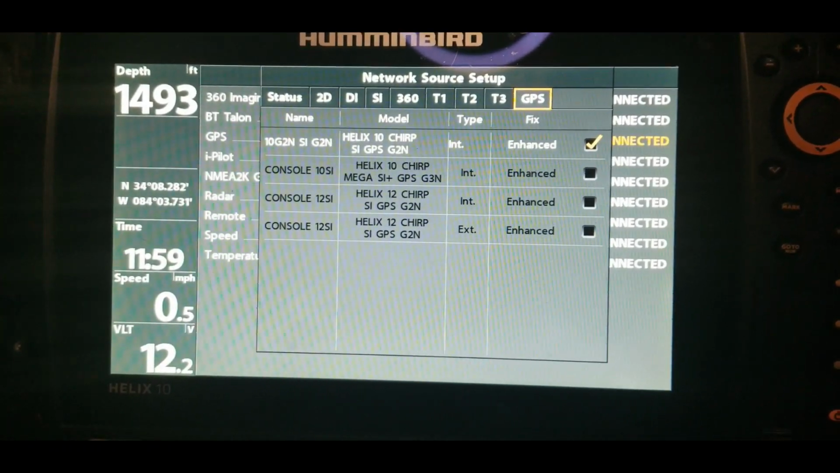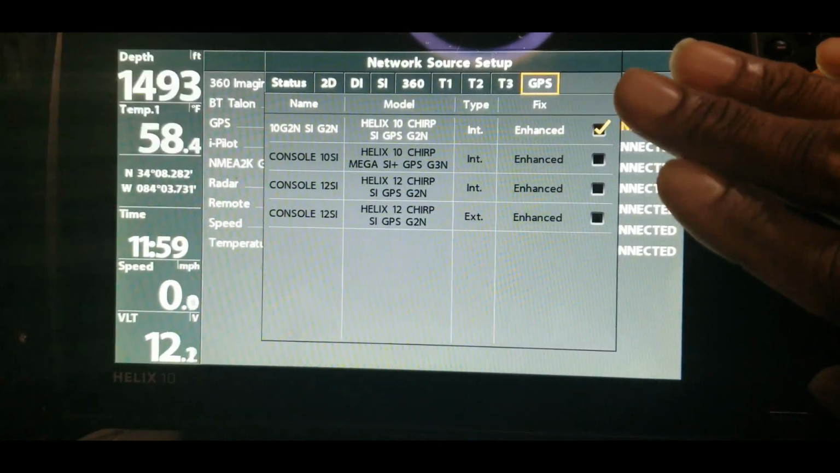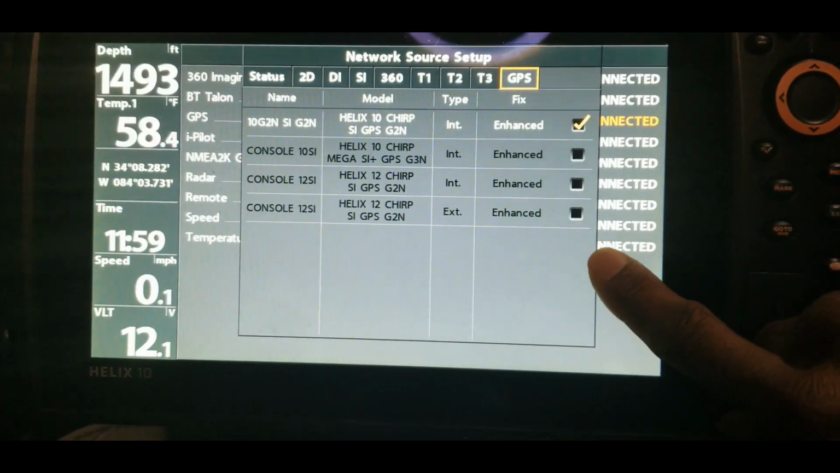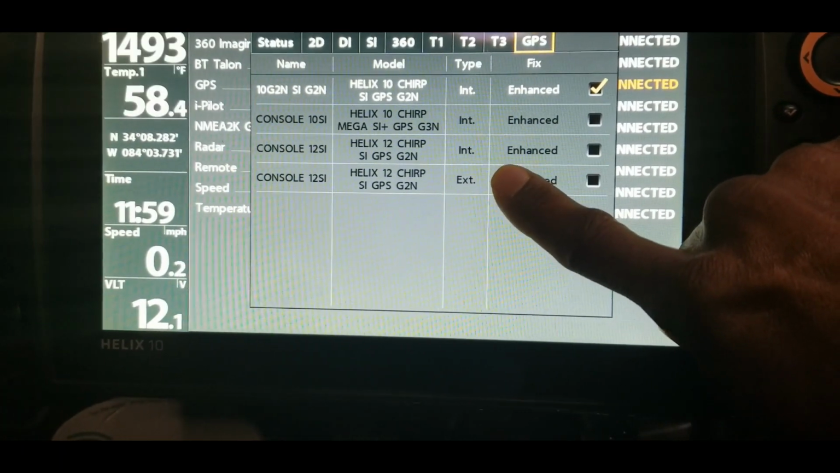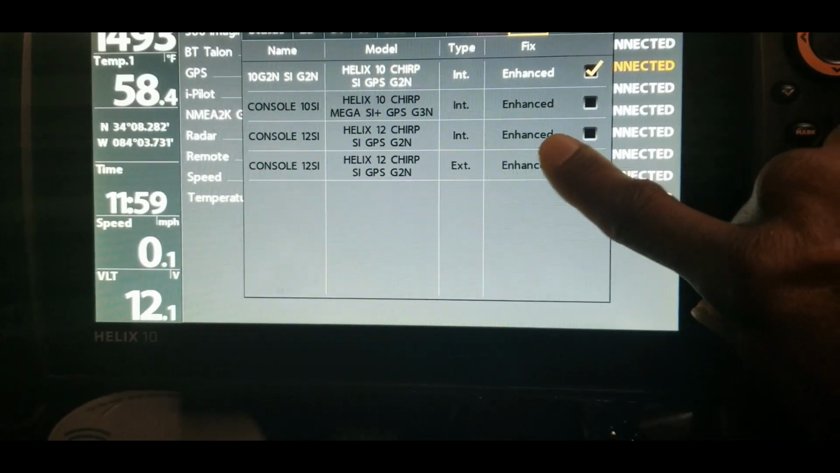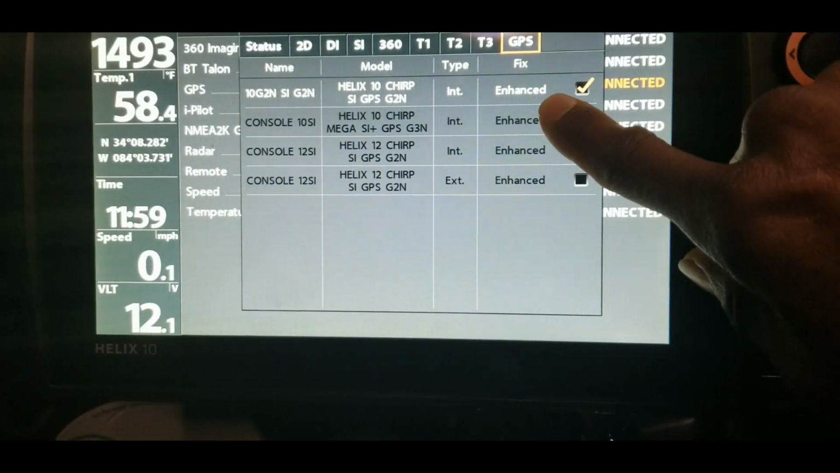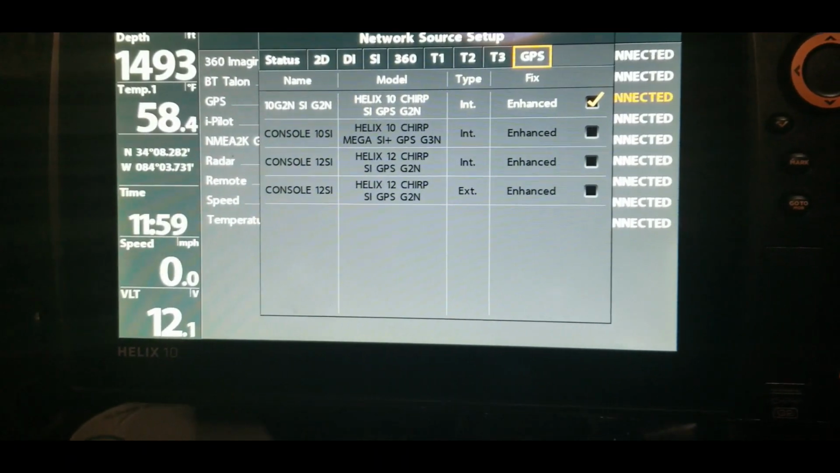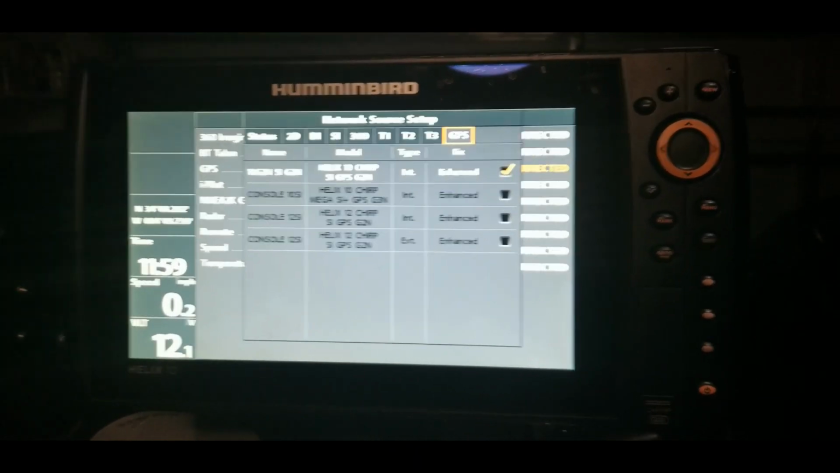And the GPS. So this one has an external GPS that is, let's see, not connected to this right here. So that's why it is blacked out. But there would actually be an option for one of the console units on here, and it'll have the external option that I would check for that. But right now it's set on the internal unit, and that just means that the GPS is going to come from the unit itself and not from the external puck.